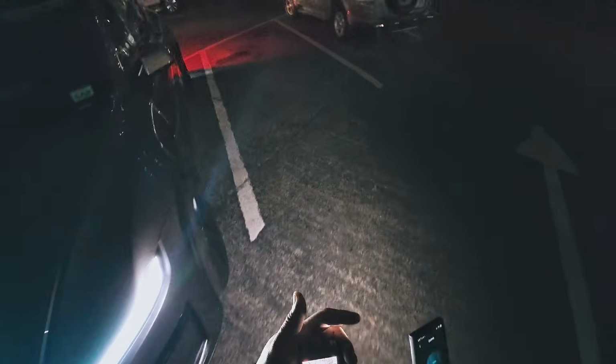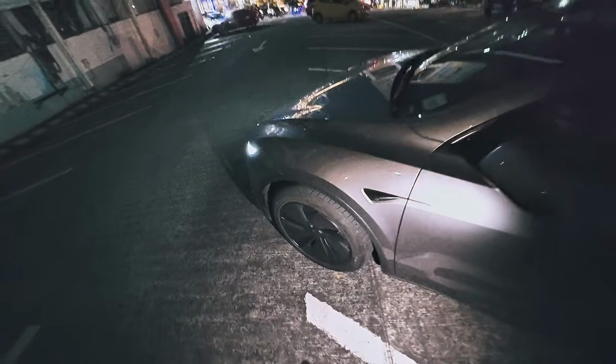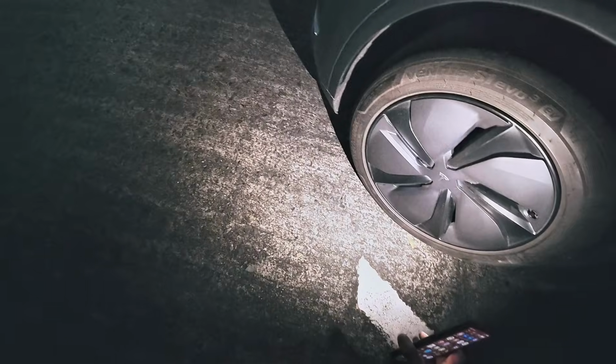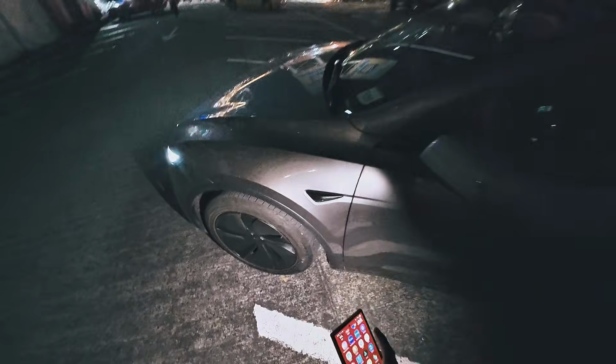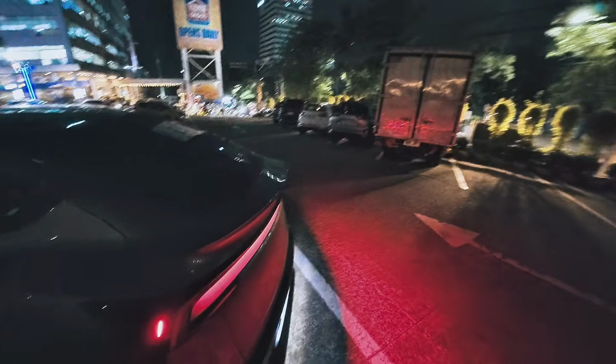The wheels are pretty nice too. Let me just illuminate the wheels here just a little bit. They are 19-inch alloy wheels, and they're pretty nice. I mean, you've got these aerodynamic wheels here, give you even better fuel economy. Just make it glide through the wind, reduce drag.